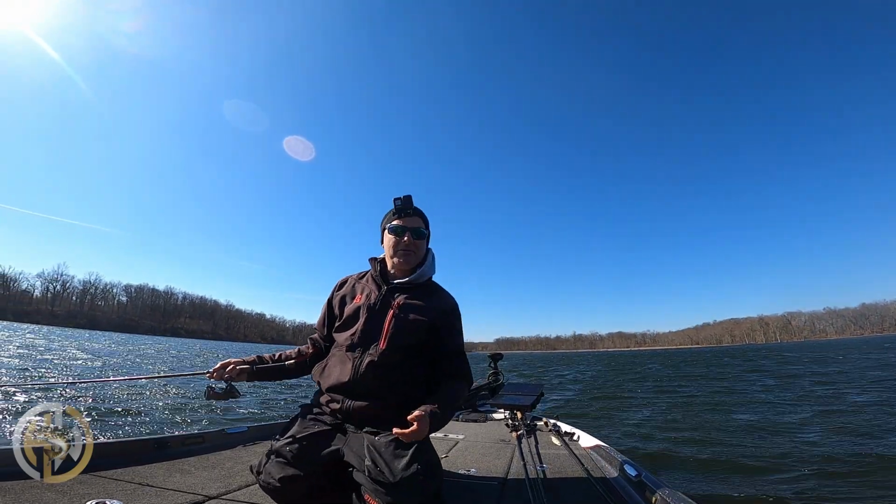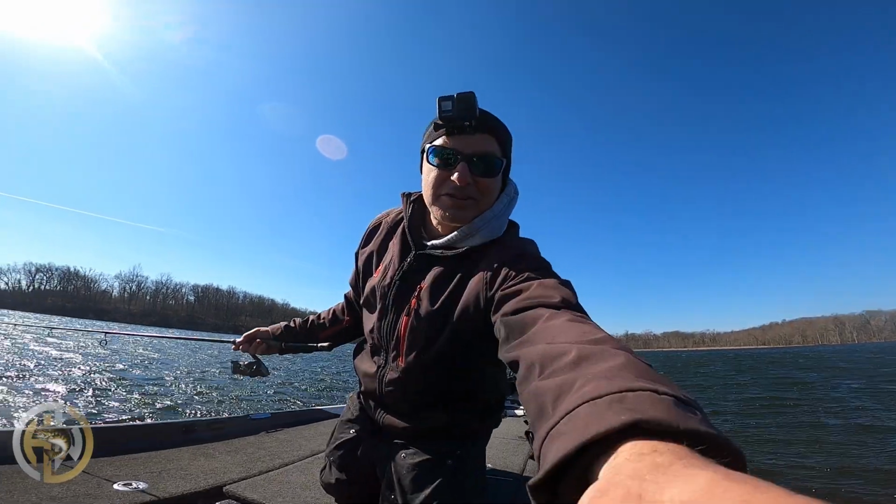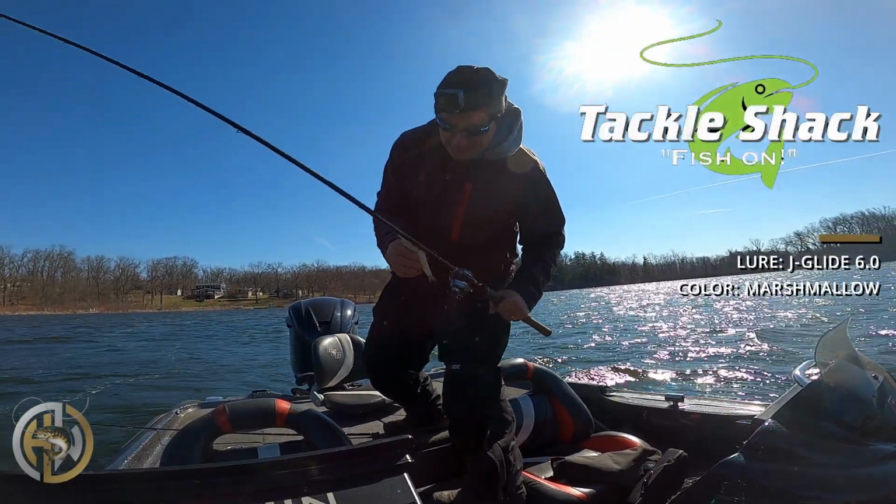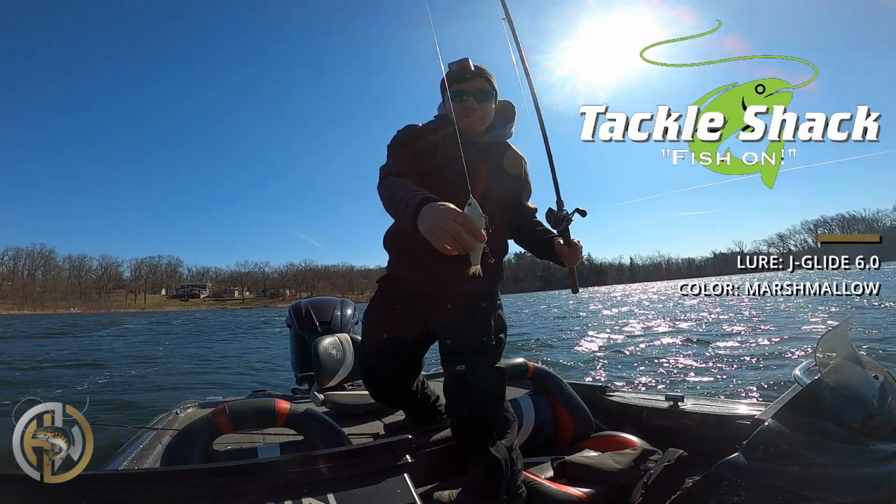I've put 7 all on the bed keepers. Let's see what's going on. I just had a violent strike right here. I'm going to get out the old glider and see if I can.